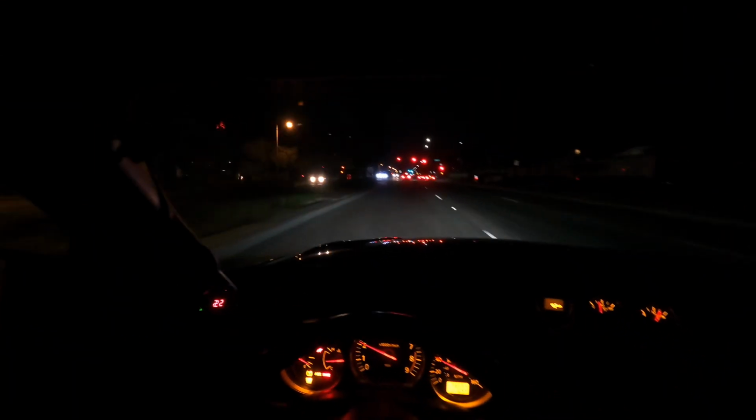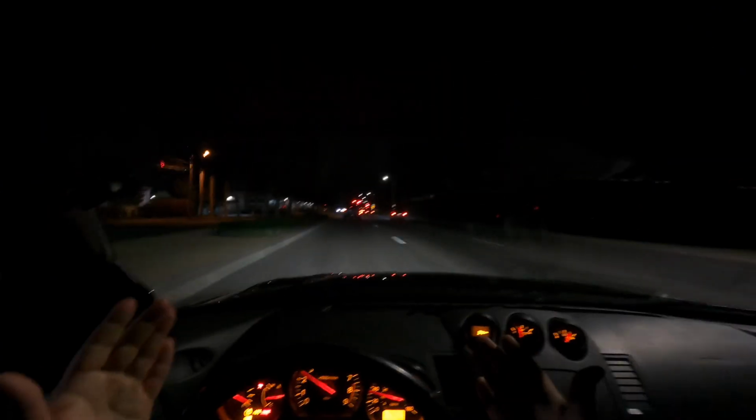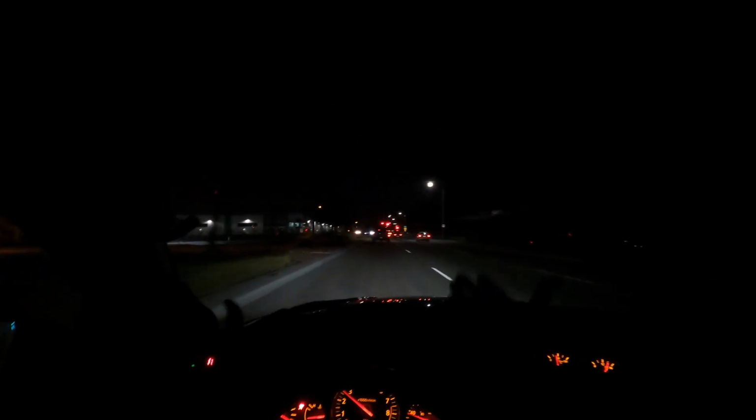Yeah, I'm not a normal 350Z, bro. Sorry to break it to you. Oh, he turned around. I made him do a U-turn. I'm sorry. Yeah, these are daily encounters when you drive a boosted Z. That doesn't look too much boosted besides the fact that the bumper isn't on.